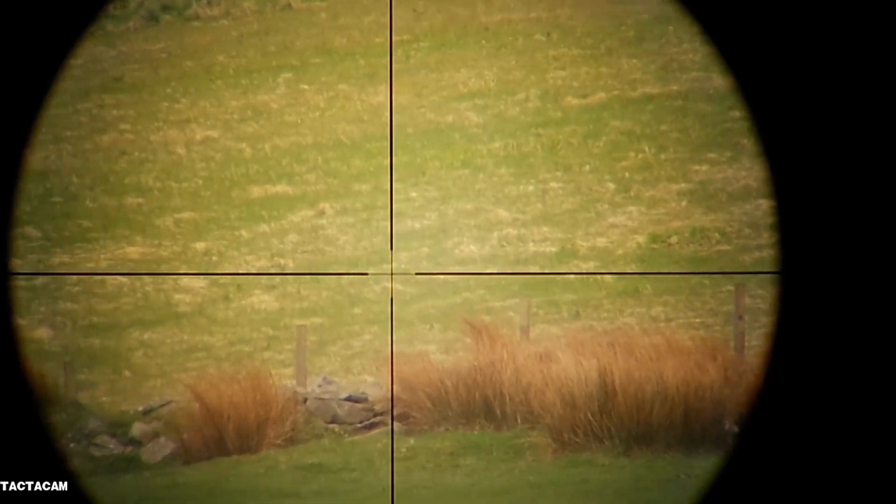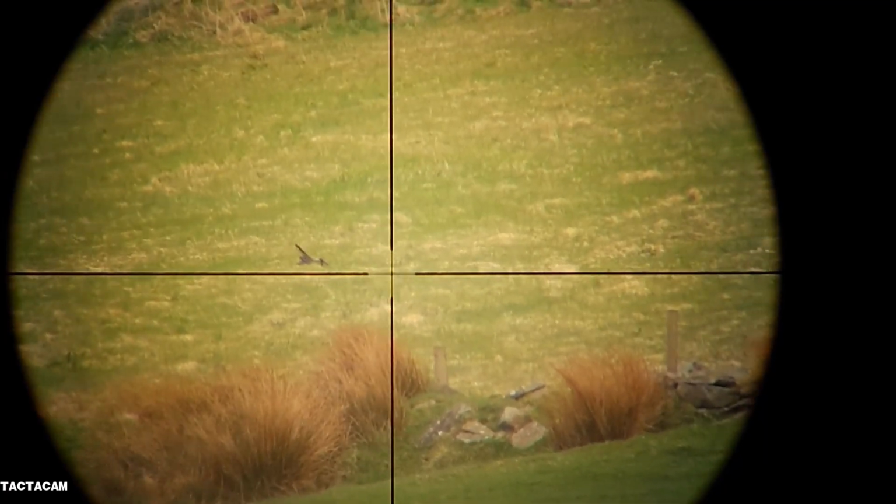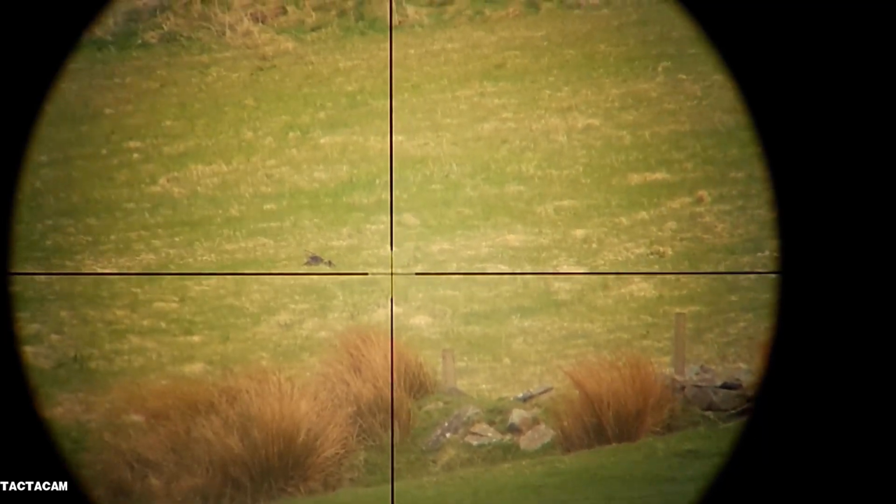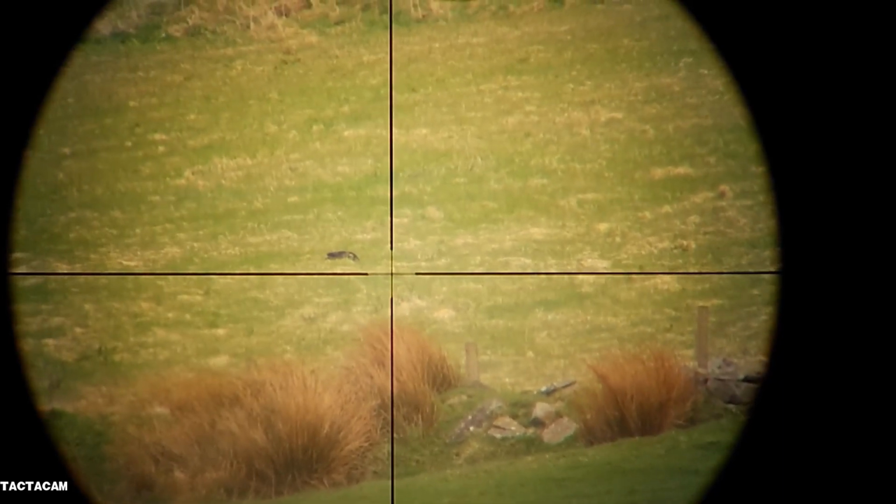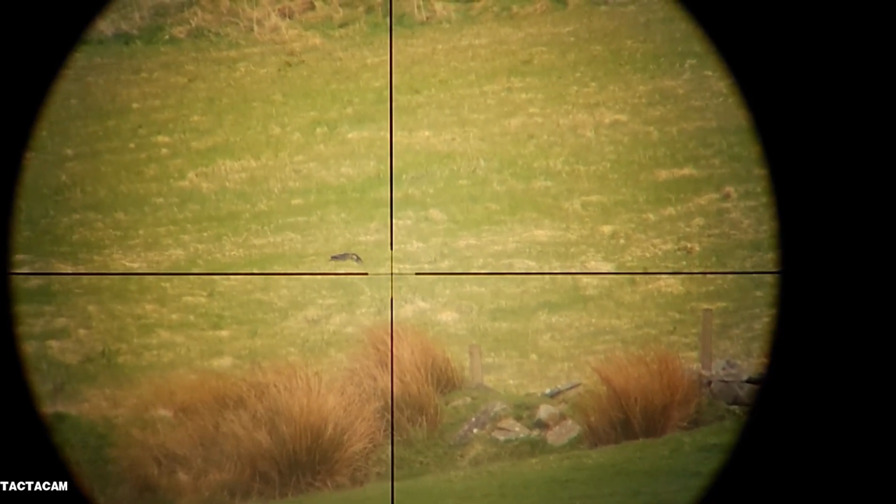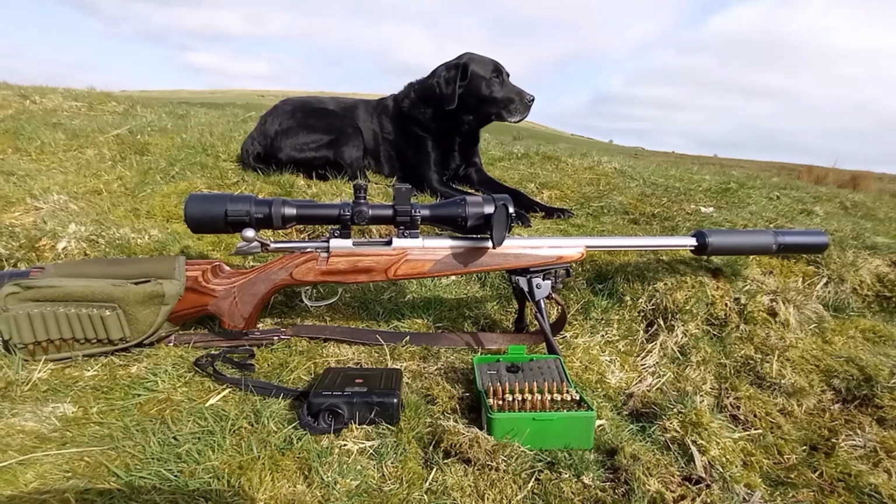This crow did actually move a few feet before he stopped still, but he was dead within seconds. Overall, it was a brilliant result. I did get both the culprits. The farmer was happy, and in all fairness, that year we didn't get any more problems with crows on that hill, so it was a job well done.